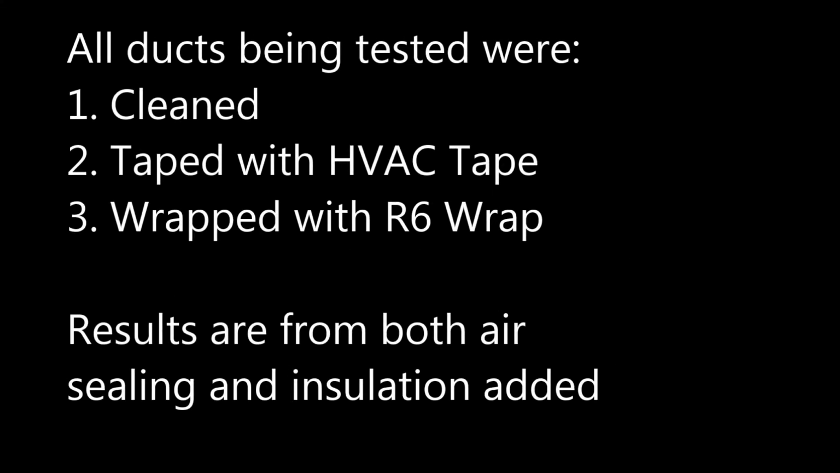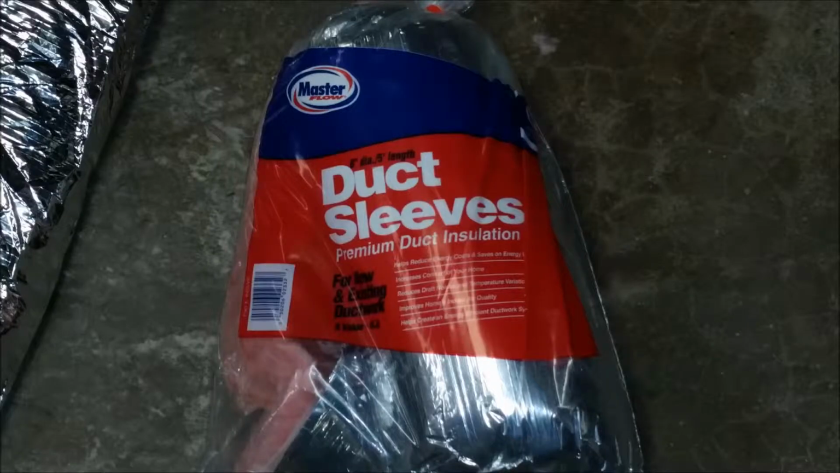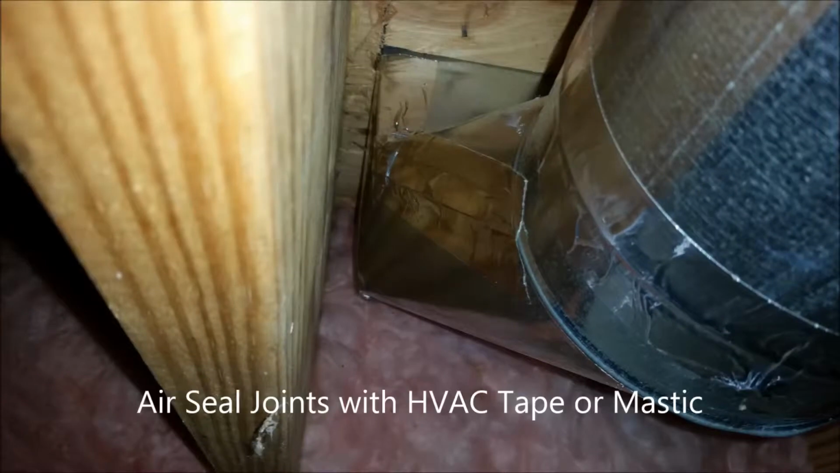After I did my before measurements, I cleaned up the pipe, added HVAC tape, and wrapped it with R6 insulation. The results are a combination of both the air sealing of the ductwork and also the insulation. Also, as important as duct insulation is air sealing your ductwork, as you can see in this picture.